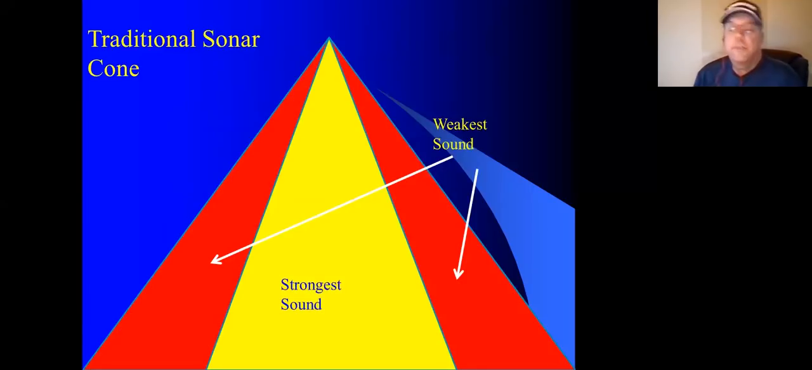Now, the thing to remember about sonar, and the reason I bring this up, is it has a direct bearing on the results we get when we do mapping, whether it's Navionics doing mapping. Think of it as a spray can. If I spray it on a piece of paper, I've got a primary range and I've got spray-over, we'll say.